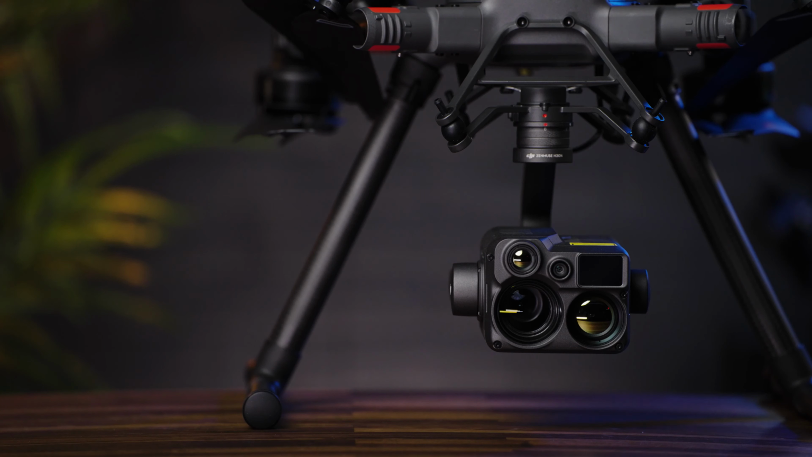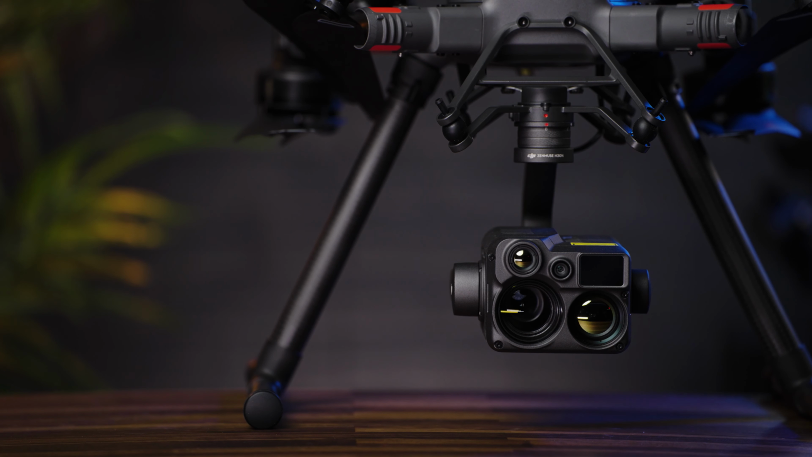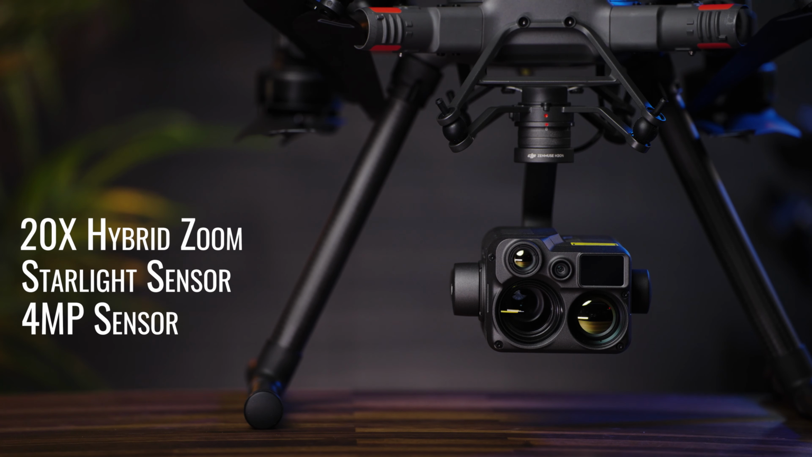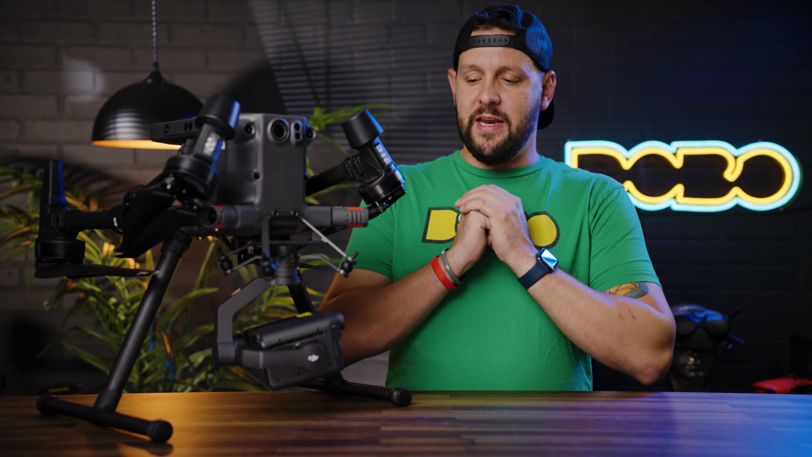We do have our zoom telephoto lens. This is going to be the sensor that offers that Starlight technology. More about that here in just a moment. But we do have an effective zoom range of 20 times hybrid zoom. So essentially you can zoom in on things from afar. In my experience, this works incredibly well. The images look incredibly detailed. I can read a license plate from an outstanding distance away. It is insane. And when I show you how far you can zoom in on things, it'll absolutely blow your mind.